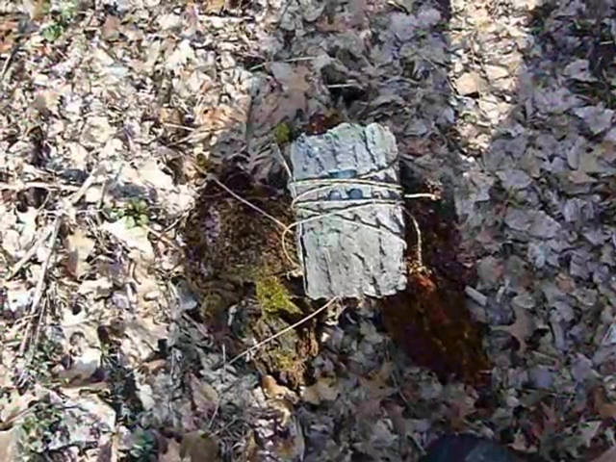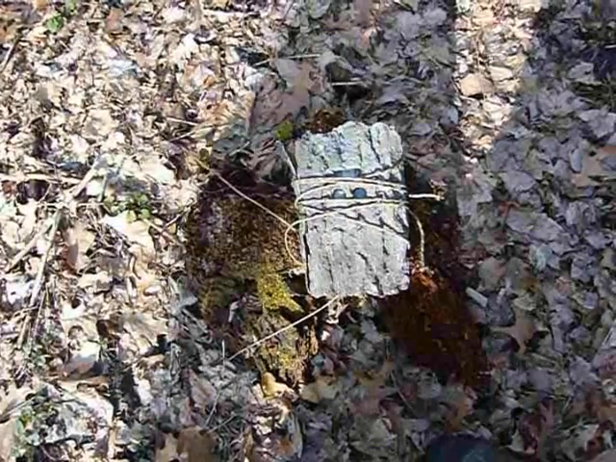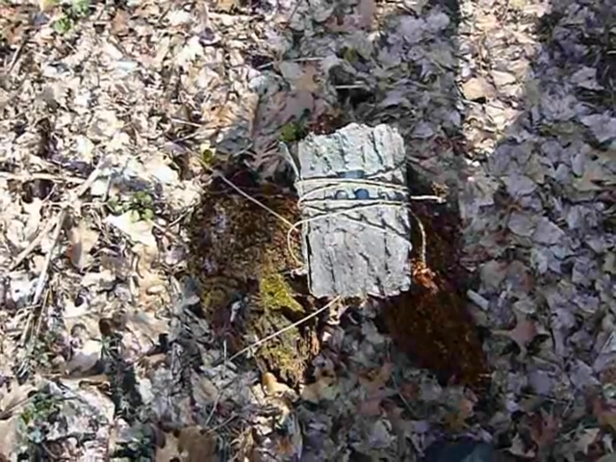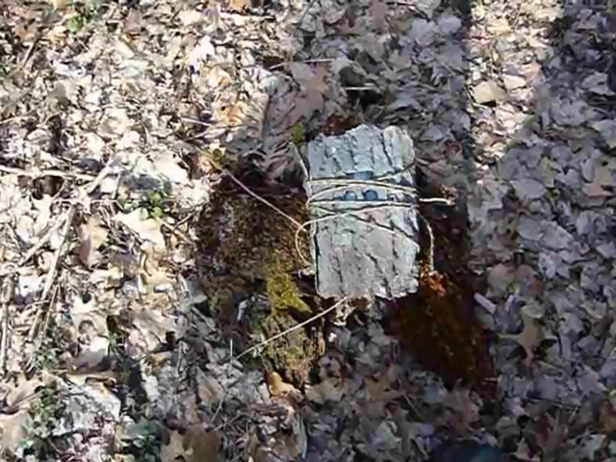Okay, so this camera has got a count of 4 photos on it. Hopefully it'll be something interesting. I'll load this one into my pack and hike out of here back to my vehicle, get home and scan through the footage and see if we got anything interesting.